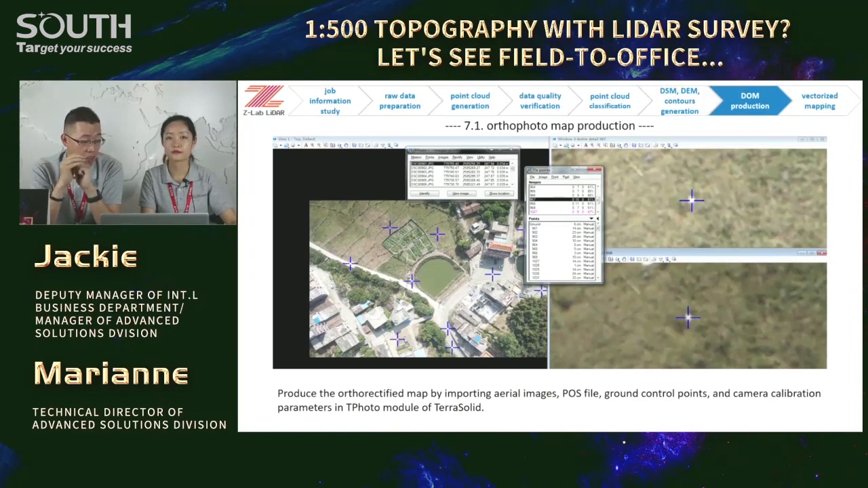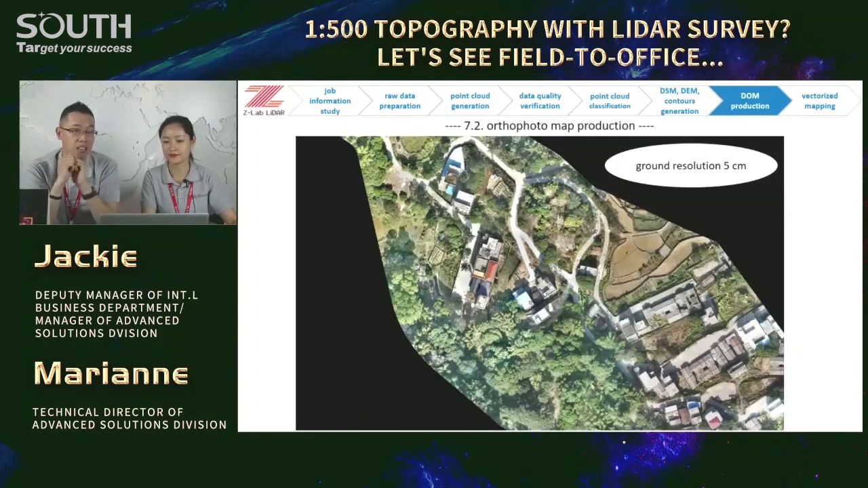By the way, can we use Sky Photo or other photogrammetry software? Sky Photo is from us. Yes. My answer is definitely yes. Sky Photo, Pix4D or PhotoScan will do. However, in lidar photogrammetry, orthophoto is usually considered as a byproduct, not the major one.